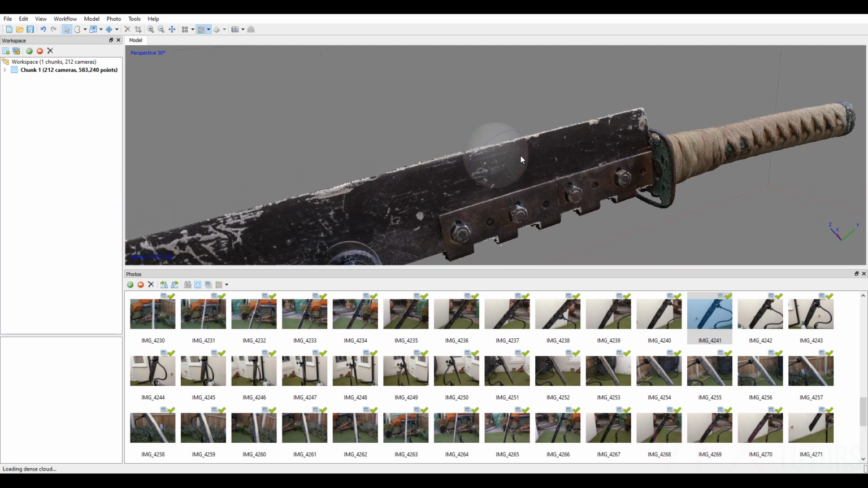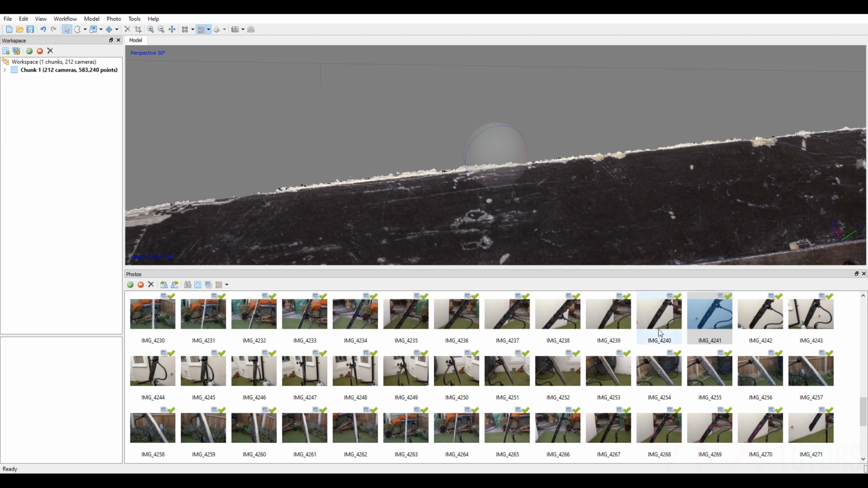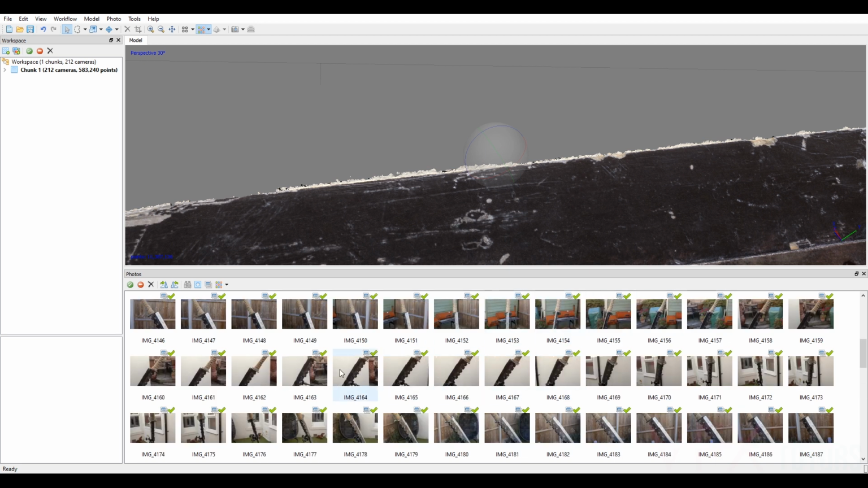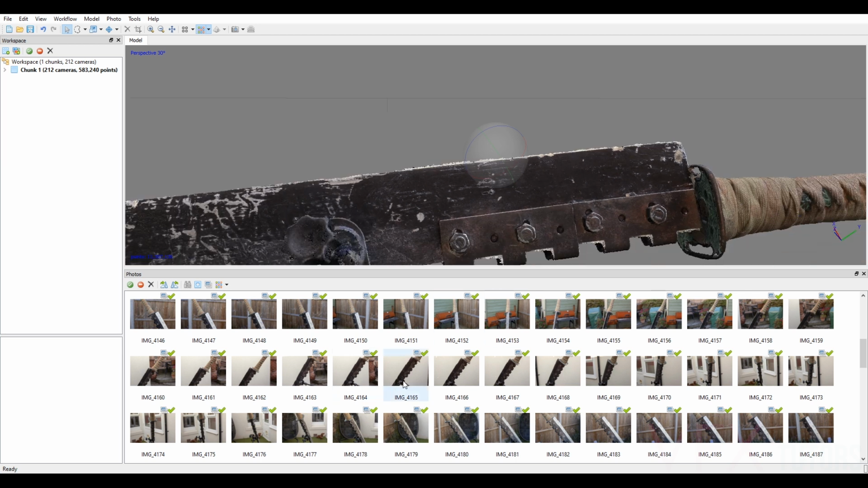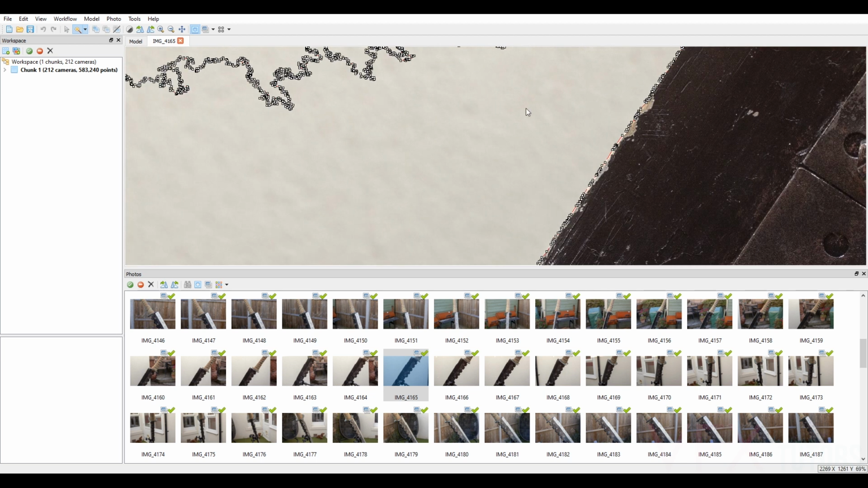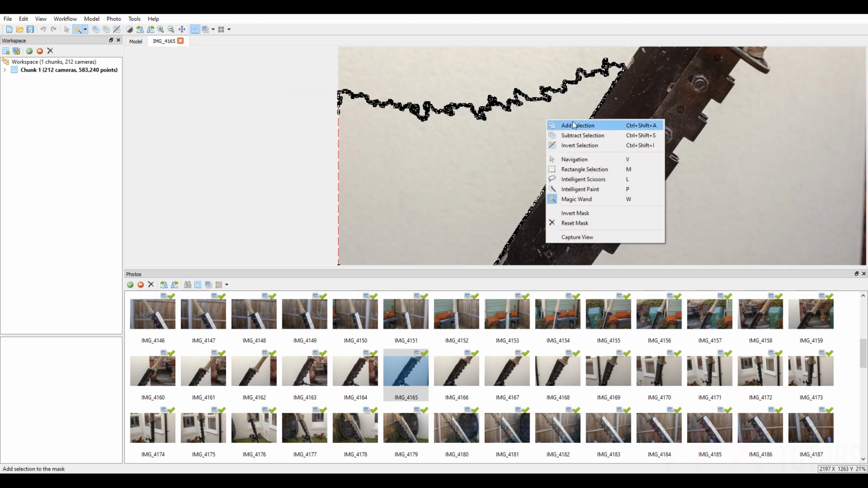So let's do this bit up here as well. If we can find, so where are we? Right at this. So if we select there, we should still have our magic wand selected. No, we don't. So select magic wand, add selection.